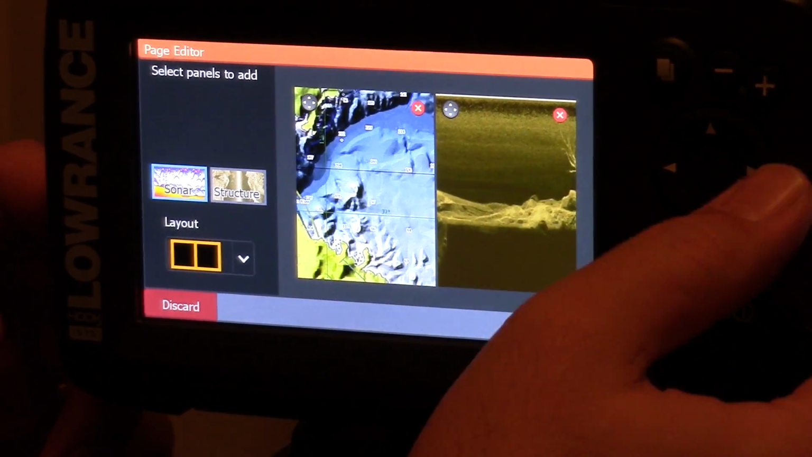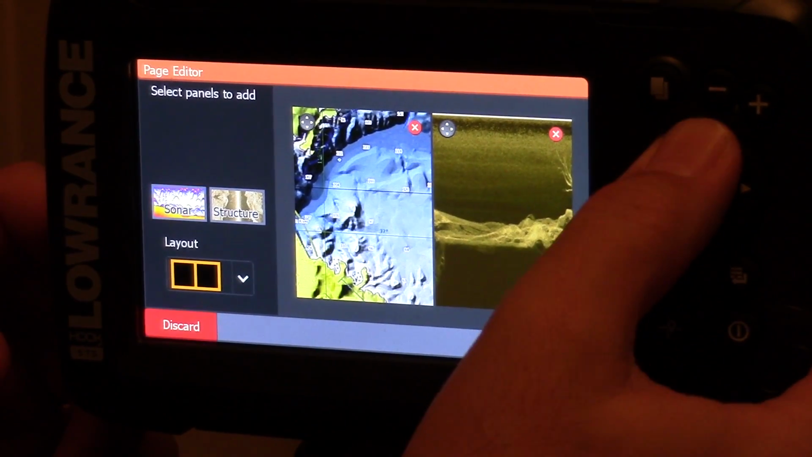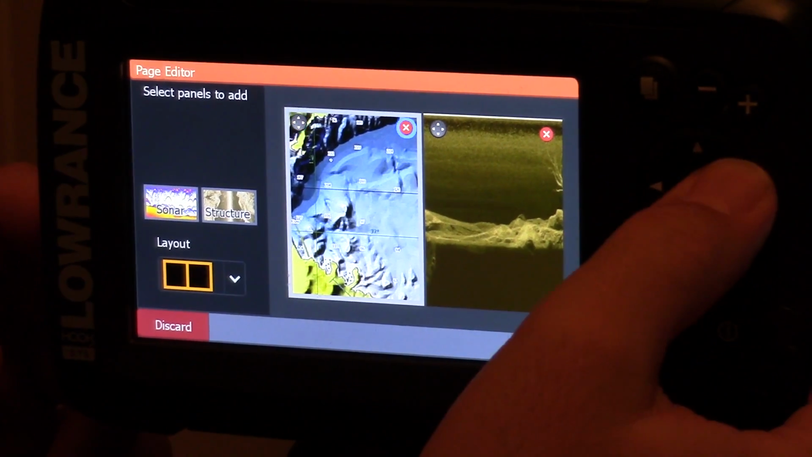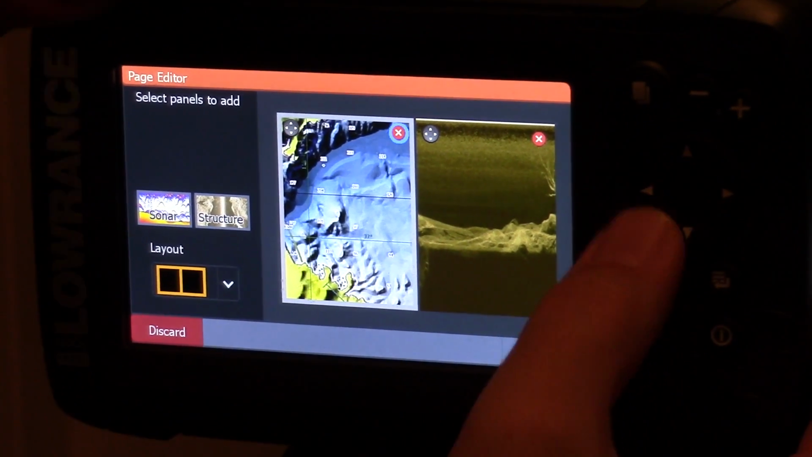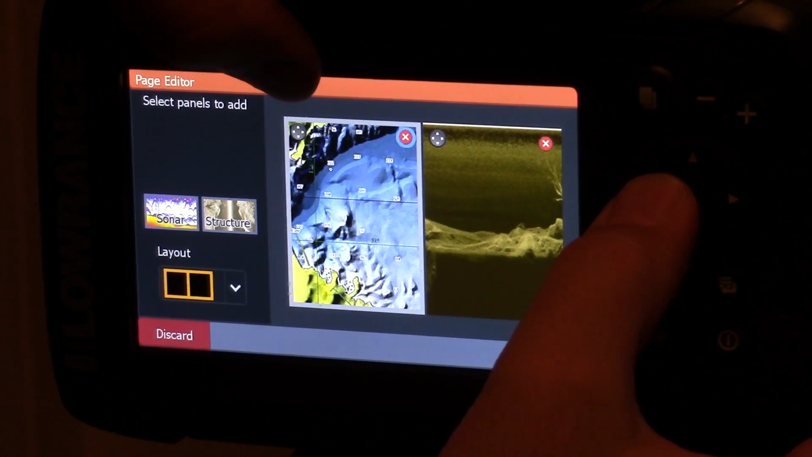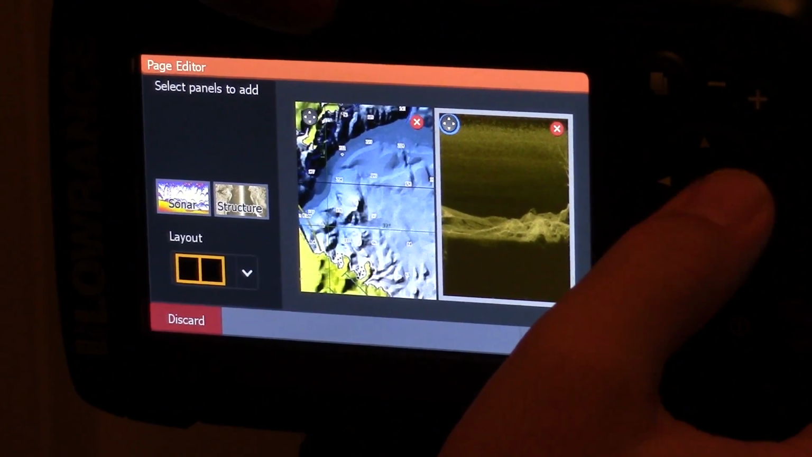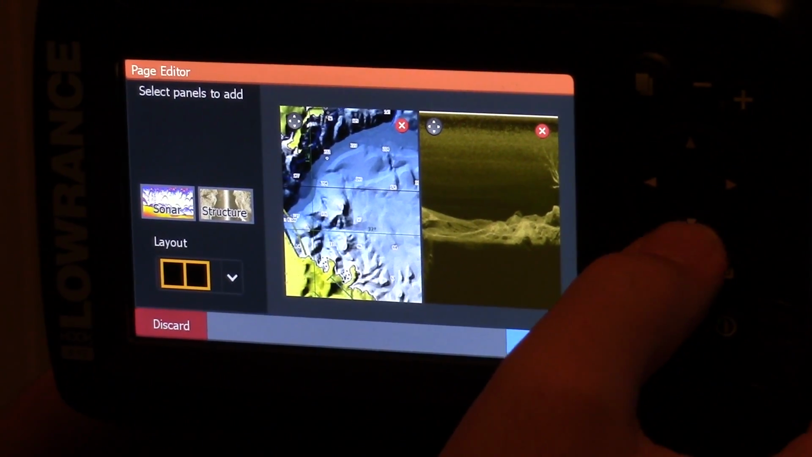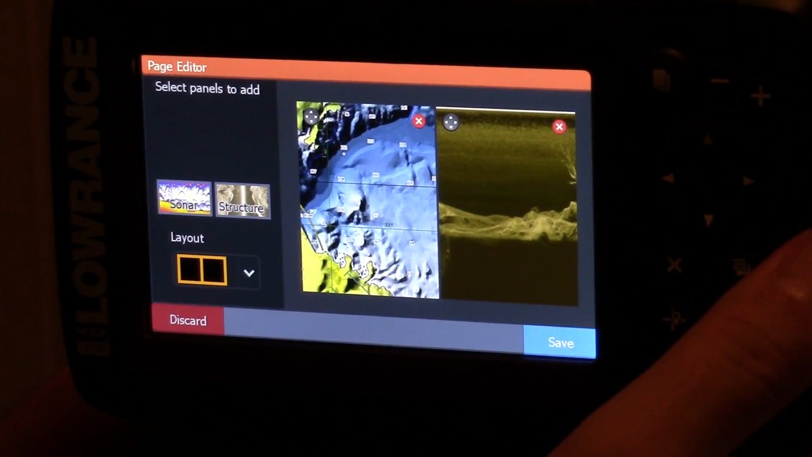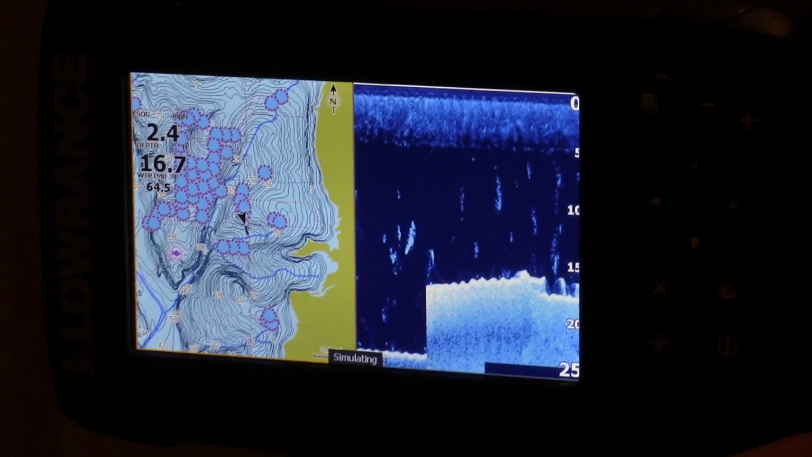It looks like you can probably move around on the screen and X out of some of these. Up there, you can go to each screen and move the cursor around until you get to something you don't like. It's showing you a little button control. Some of it's not that intuitive, actually. So I'm going to save this one. And there you go. I got a chart and I got down imaging on there.